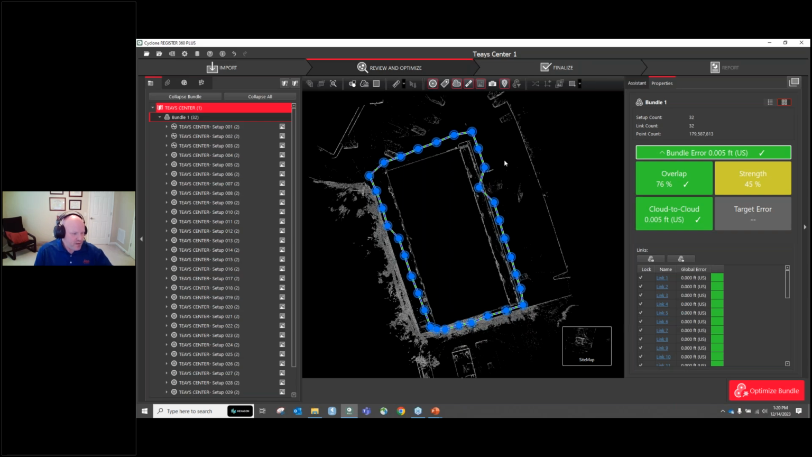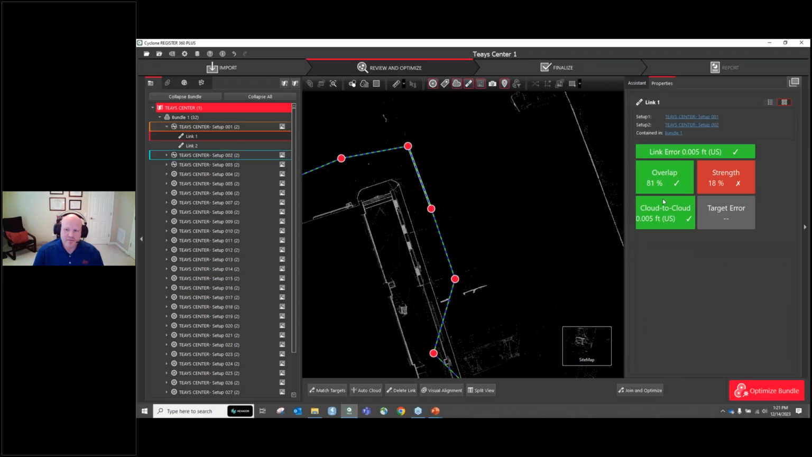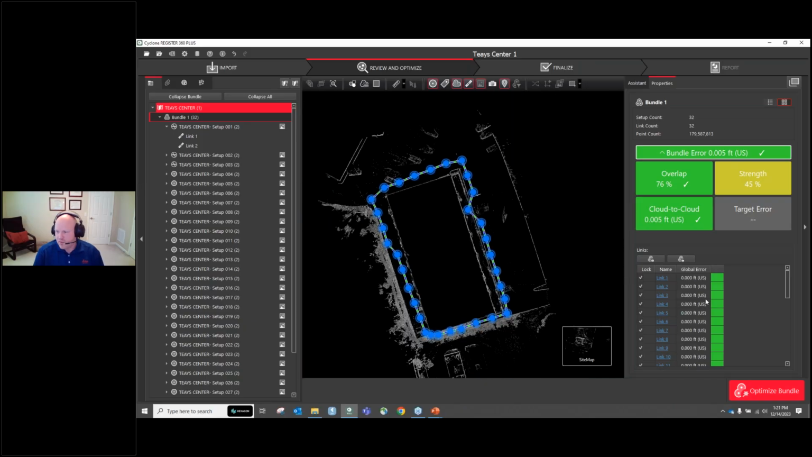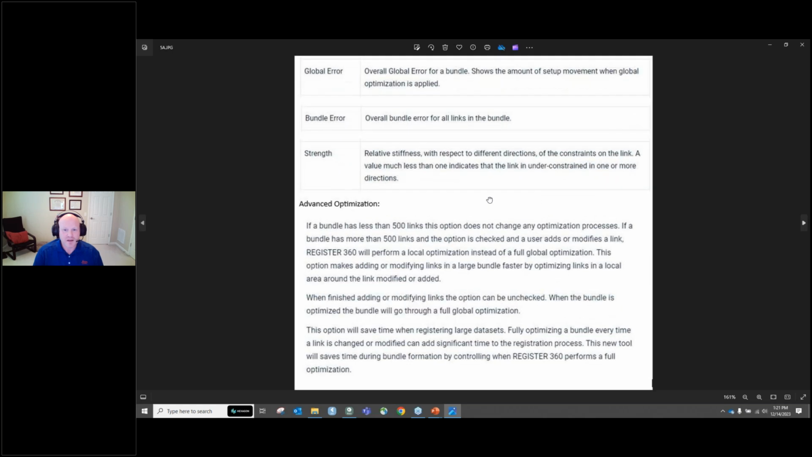And so first thing, Register 360 Plus, it's a guided software. You have this import, review and optimize, finalize, report. So you're always moving through this progression sequence of events. And if you click on an individual link, you can see the statistics for this link. And if you click on the bundle, you see the statistics for the bundle. And before we move on, let's do a little bit of glossary, just so that we're speaking a common language for today.